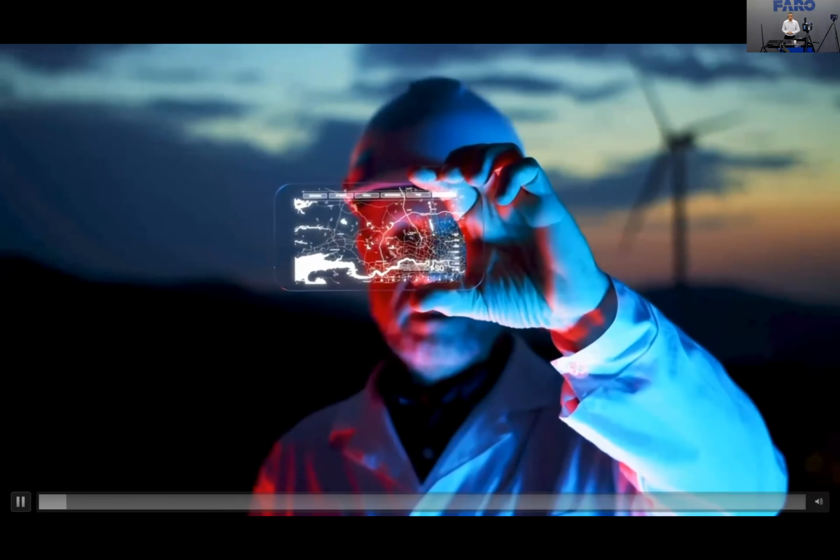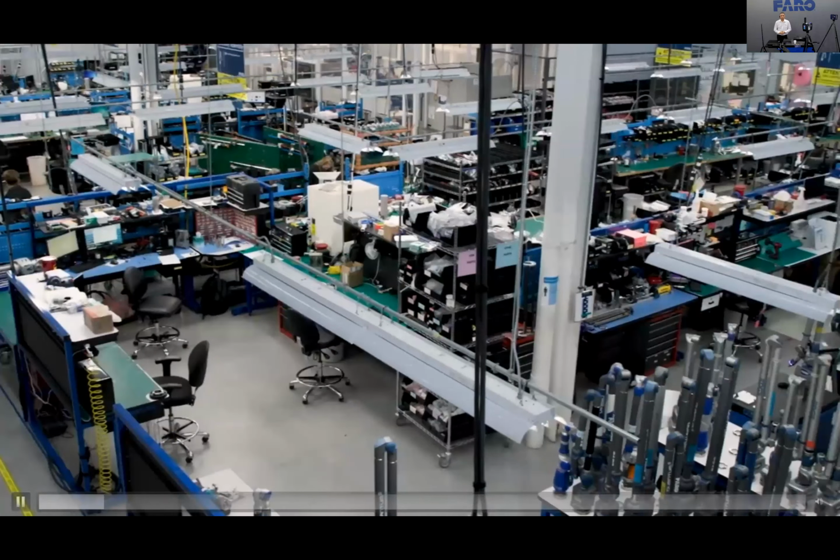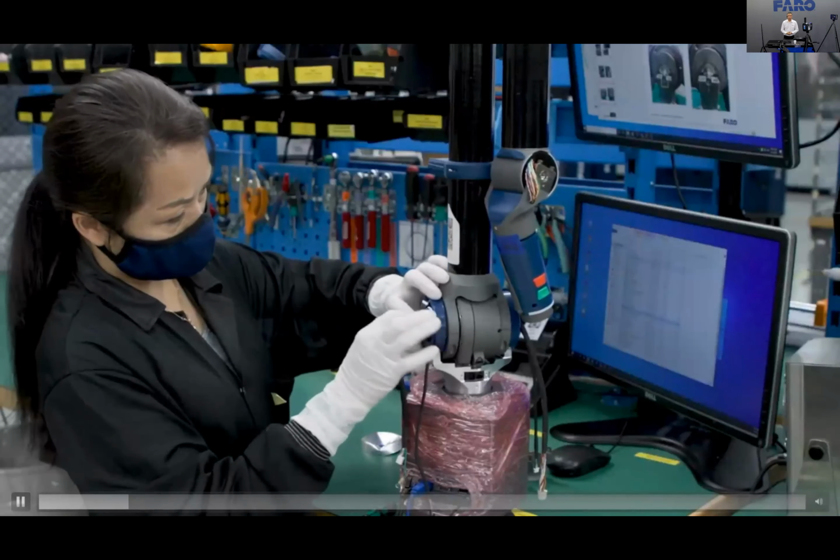There is strength and certainty in numbers, advantages brought to light through data. At Faro Technologies, we are as passionate about accuracy, precision, efficiency, and immediacy as you are.